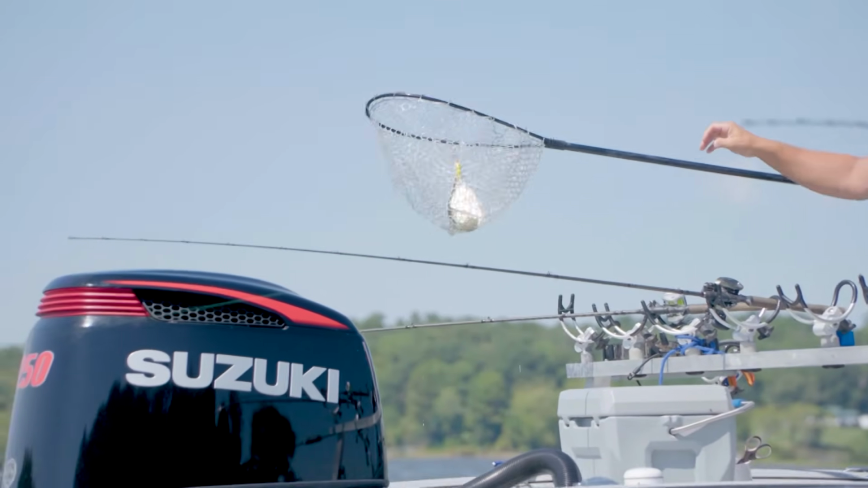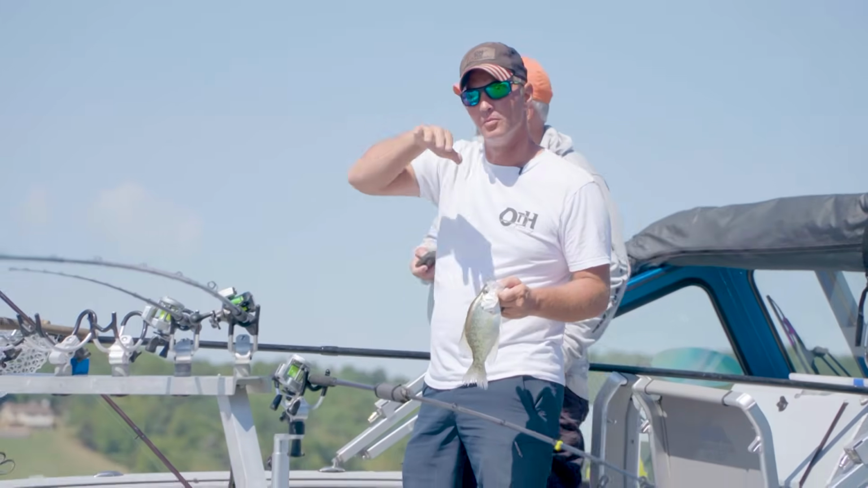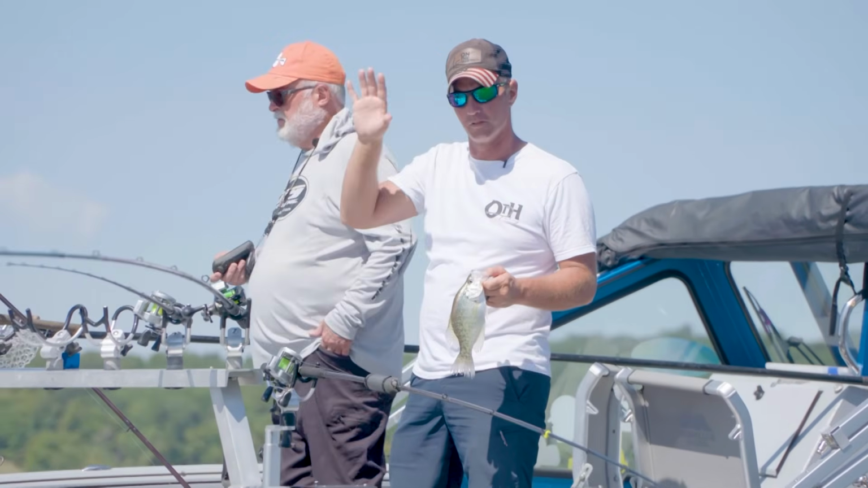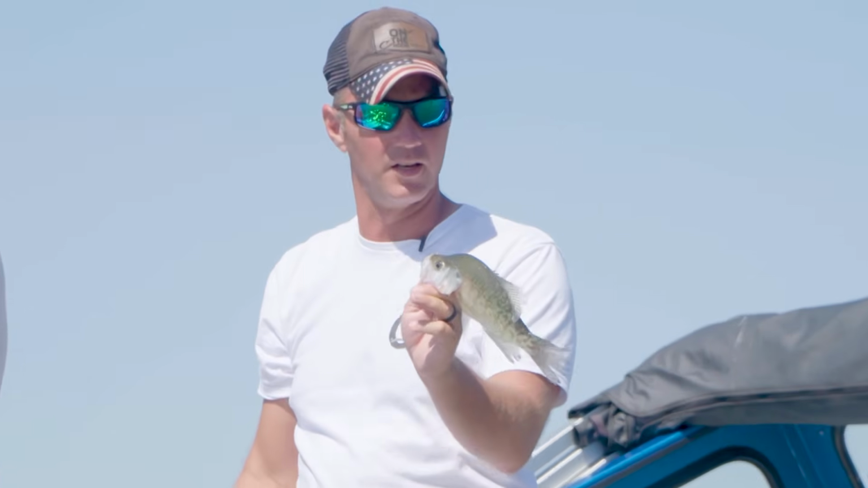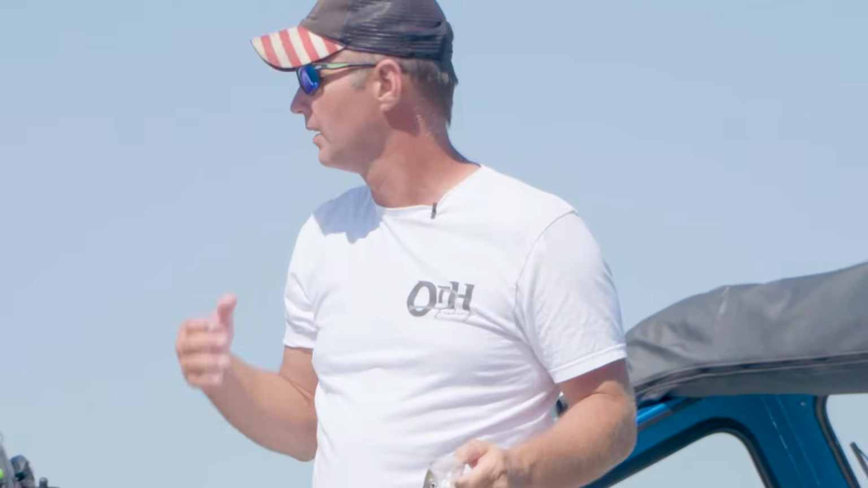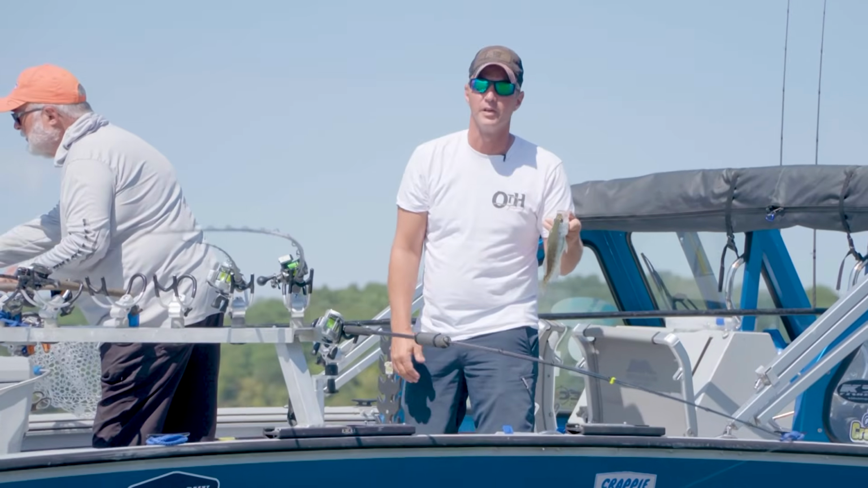Doug put us right on a track to barely hit the points coming in and out of the mouth of this bay, and we were able to put one in the boat. A good size eating fish here on Kentucky Lake. It's good and healthy, and we're going to keep it that way.